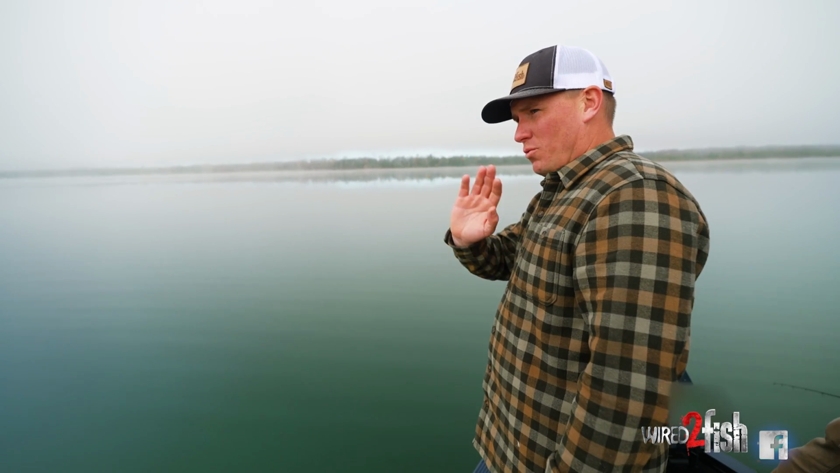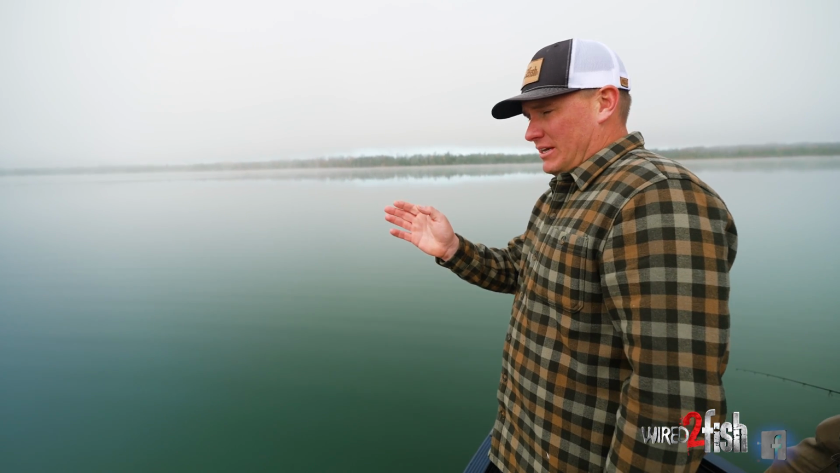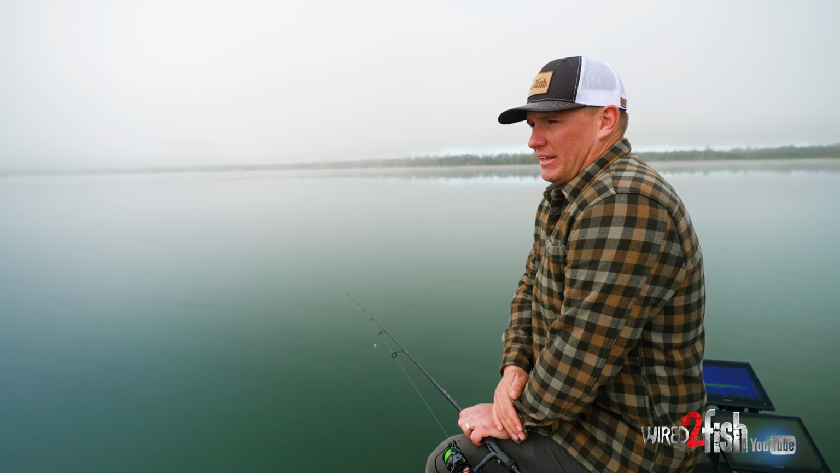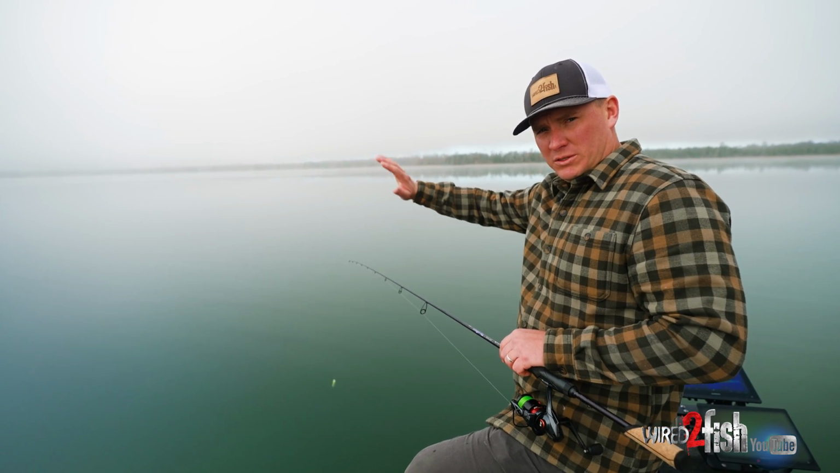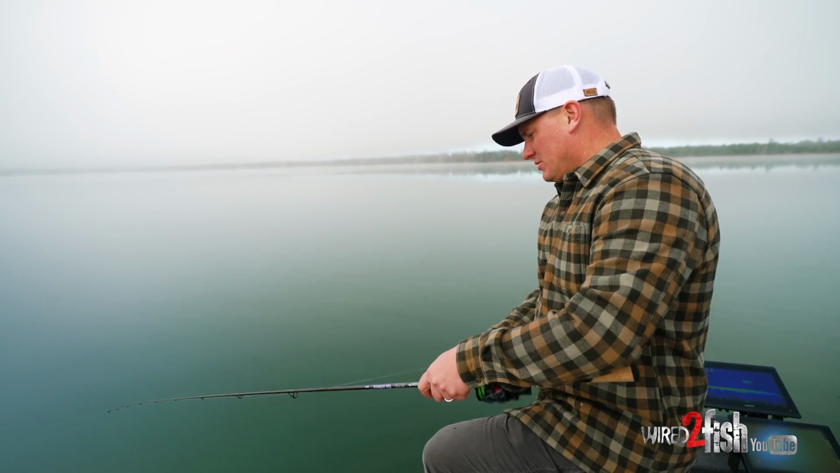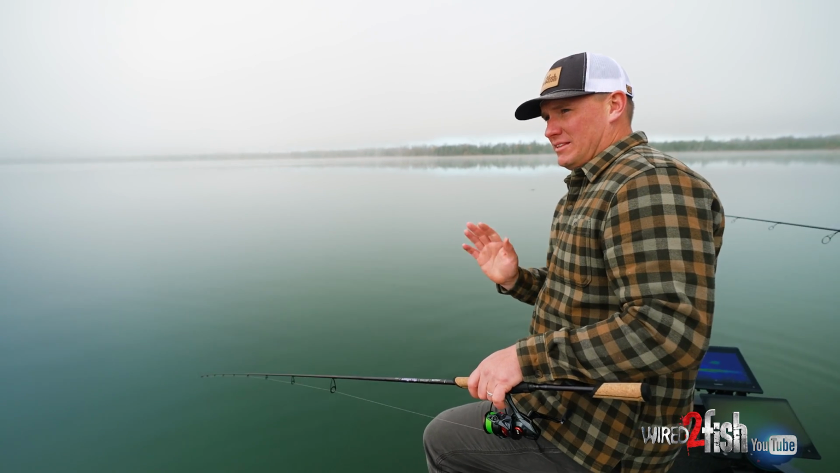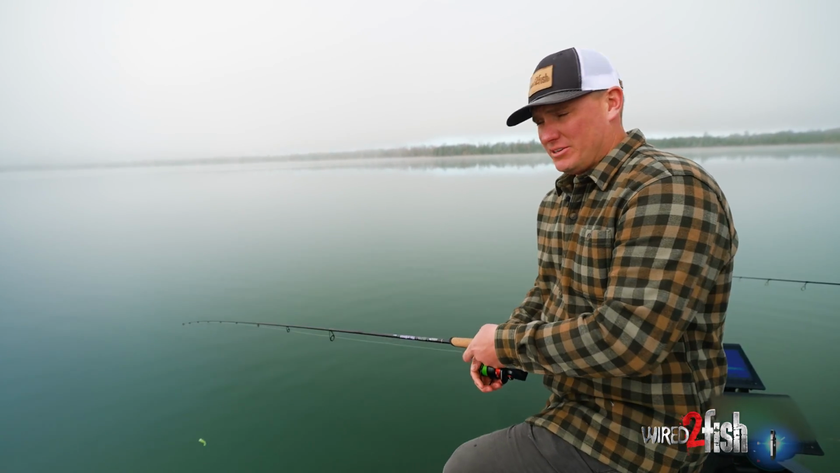I'll kind of watch where the wind is blowing. Today, no wind, but the last couple days, we had a pretty good blow, and sometimes that will kind of shift fish to one side of the lake or another when you're dealing with basin crappies. So that's always something I like to keep in mind, is just which way the prevailing wind had been blowing the last like 48 hours.